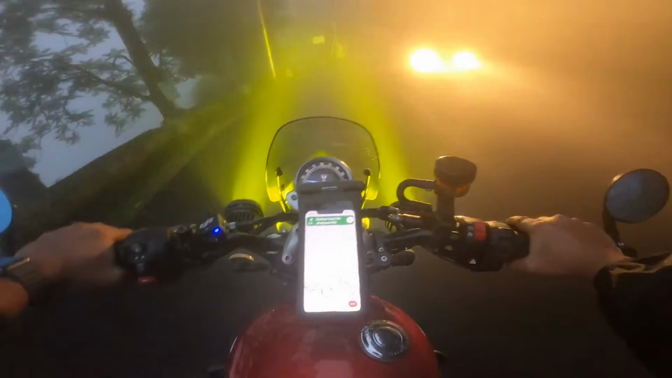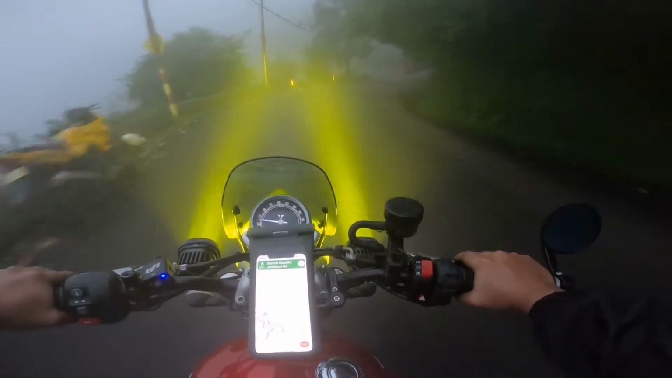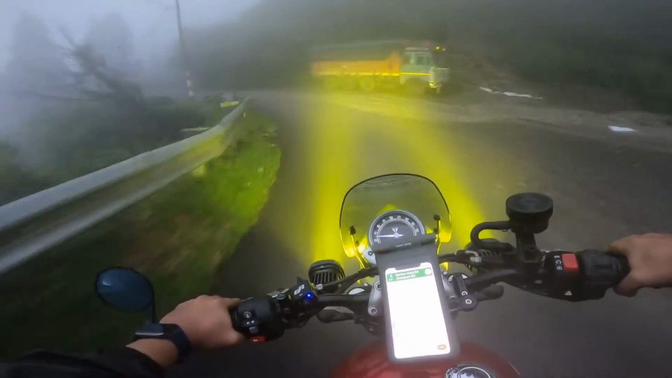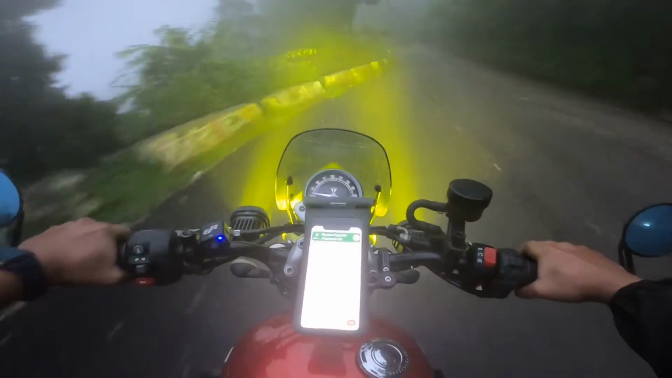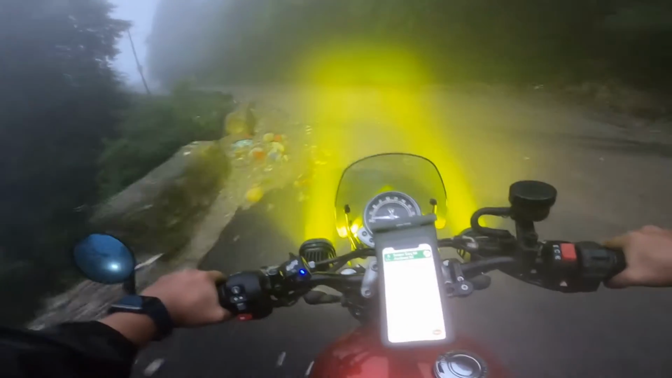Back, guys. So as you can see, the fog light setup, like the auxiliary, I've just put the filter for fog and it's working perfectly. I can clearly see the road and it is quite cold. I think it's about 10-12 right now. Not 10-12, but at least 14 degrees.